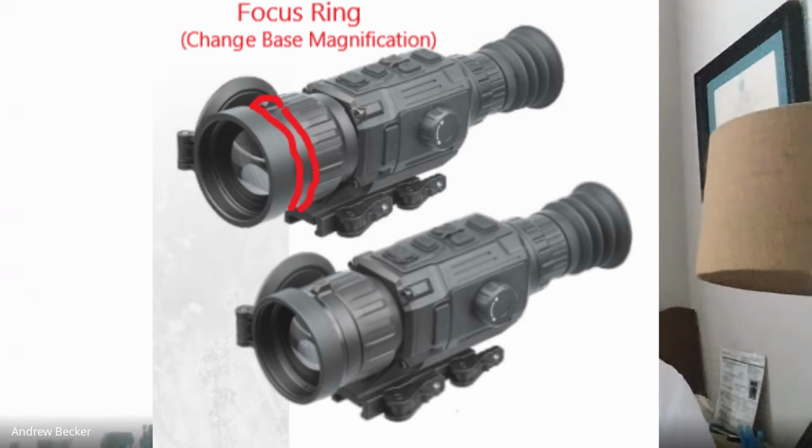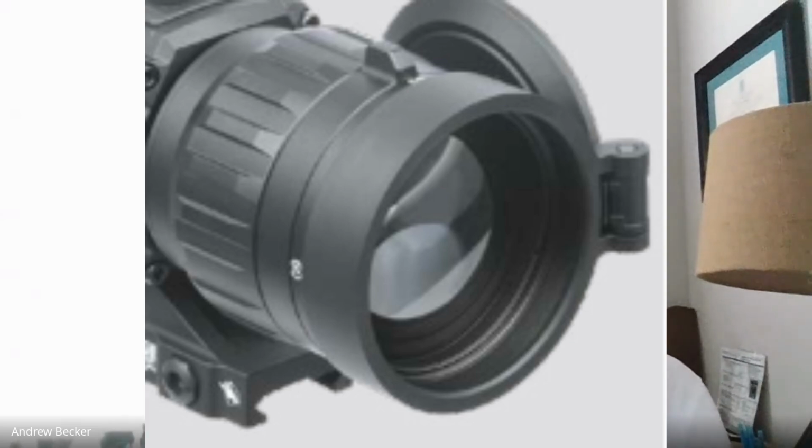That's a really high base magnification, so to be able to get back down to 2 and have a wider field of view, really, really cool optics. These are something I'm personally excited about as a user of all this stuff. It's kind of a fun new technology I'm glad we're playing in.